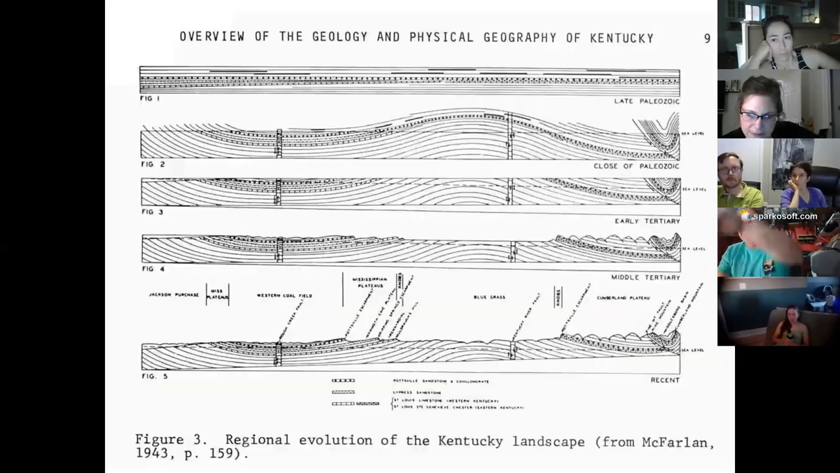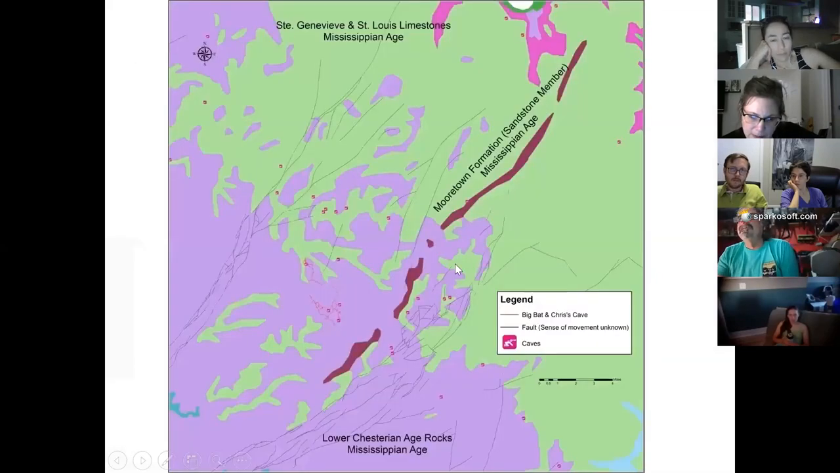Here's that showing that upwarp and how we were built. And we're, like I say, over here in between the Cumberland, the Pennyroyal is what that area is called. But basically you can see it's plowed off and filled in these basins. So it's a dome and basin. This is a little more general geology, and this is really just to show you how Big Bat's made. This is Big Bat over here. And then Chris's cave is just to the north. It's in the same drainage, and we'll look at some of that too.